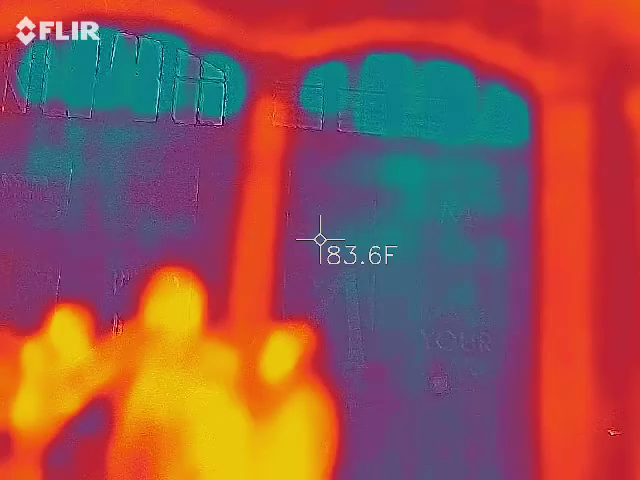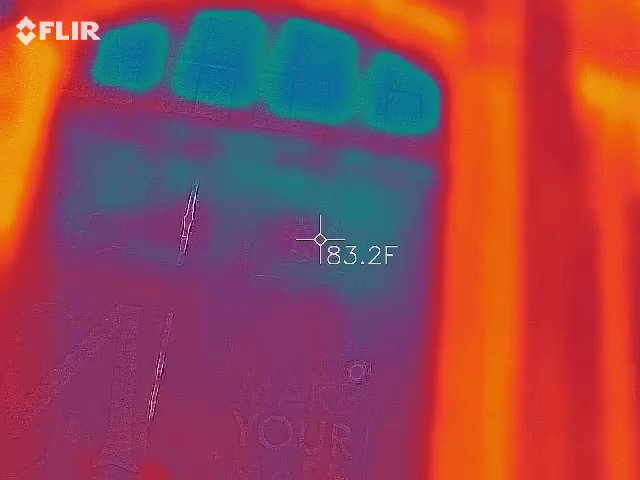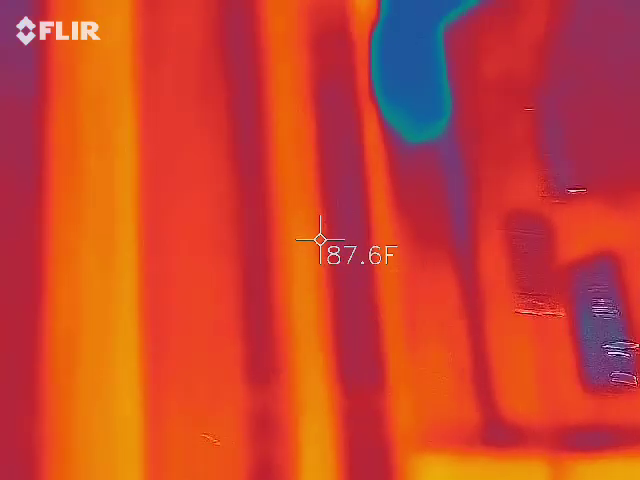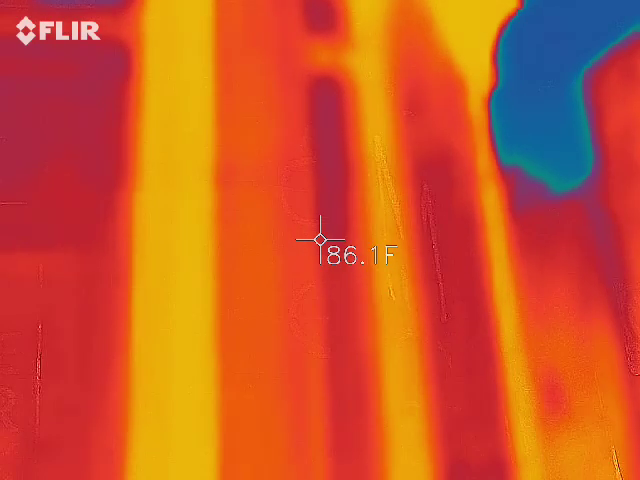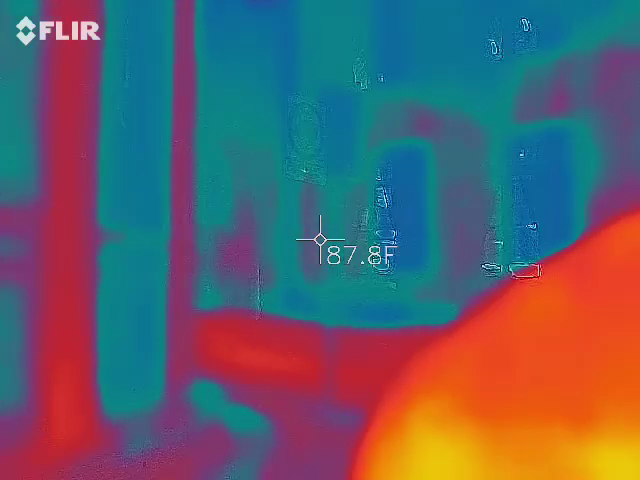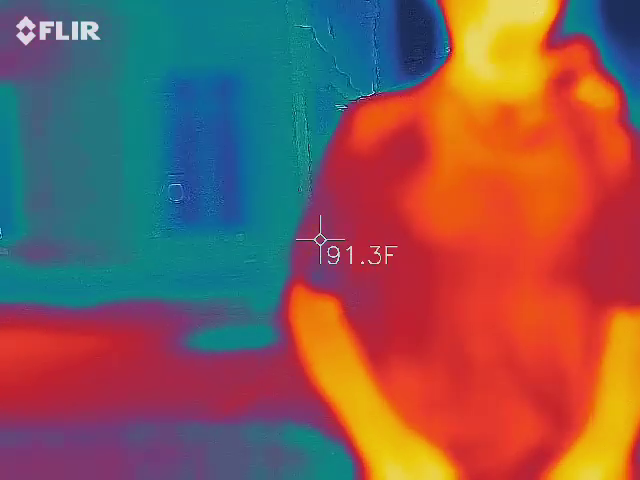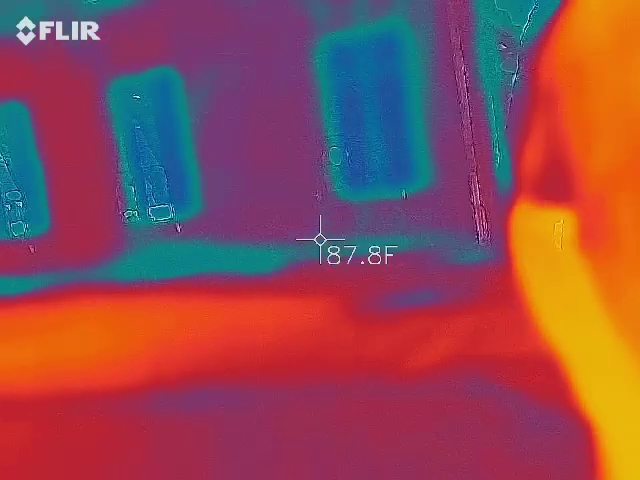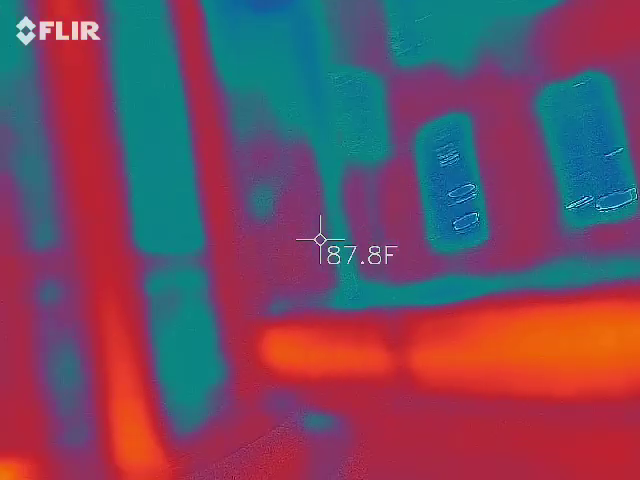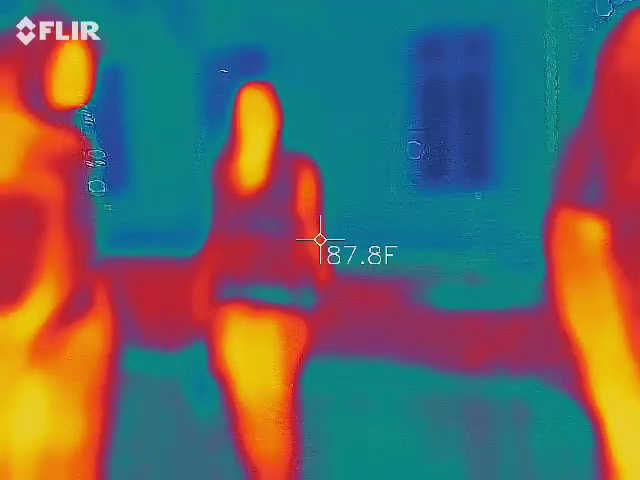What floor? 2 or 3? It kind of sounded like 3, but I don't think that was right. What floor did you die on? 1, 2, or 3? It's at 3. Yep. We just got 3. It's a ghost.